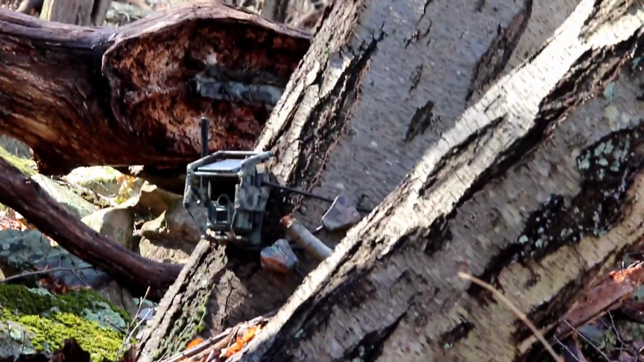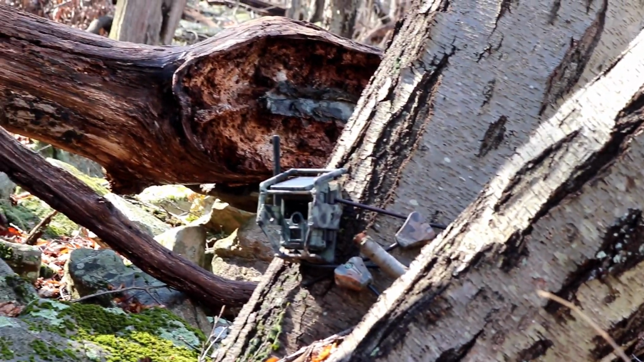So I got the camera set up. It's in the trees right back there behind me. It was a bit nerve-wracking and actually felt like a lot of pressure trying to pick the right spot for the camera to hang for an entire year. Not only did I want some animals to come through here, I wanted it to be away from the general public, so that not a lot of people are going to come past here. It will be interesting to see if anybody does happen to stumble upon this camera and how many different species of animals actually walk in front of this camera.